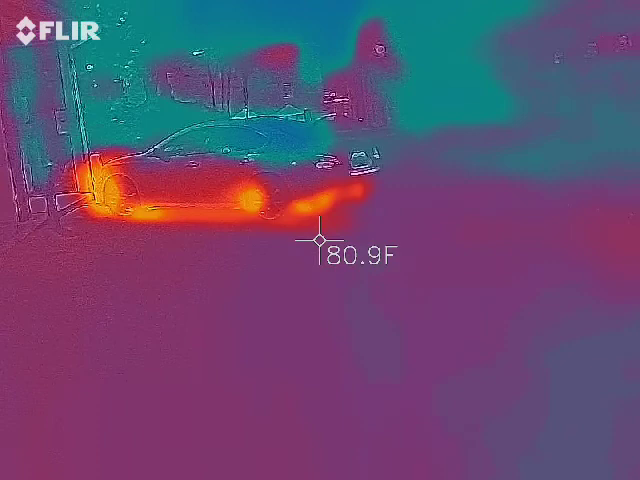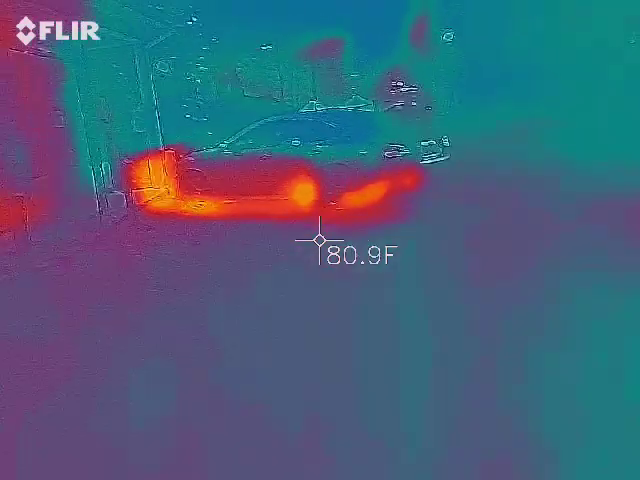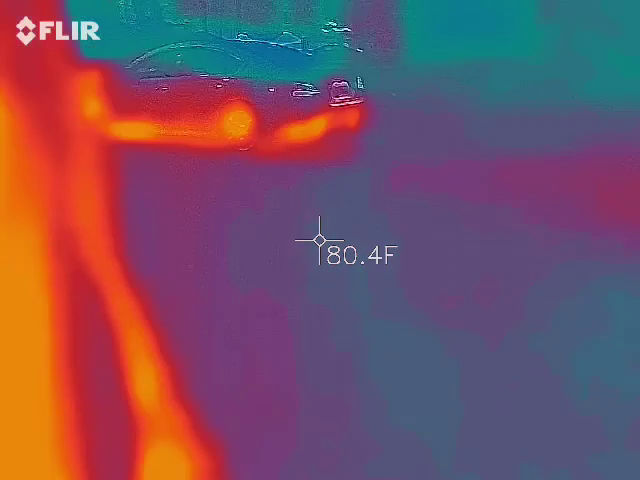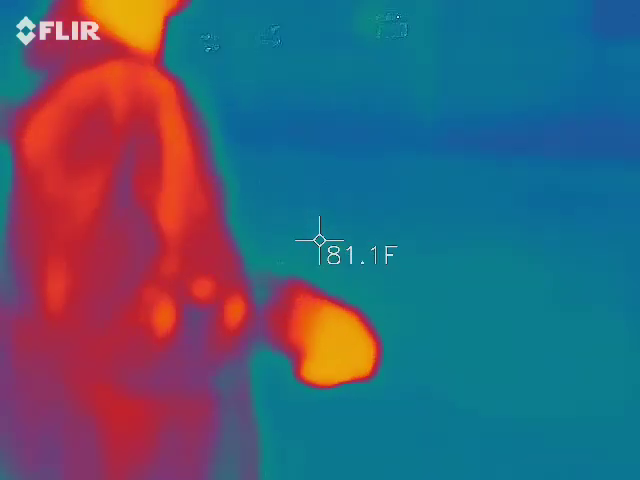Just do a quick lap. Get used to how that device fluctuates. So you stay in the shot, keep the laser on the window. Okay, let's go and see.